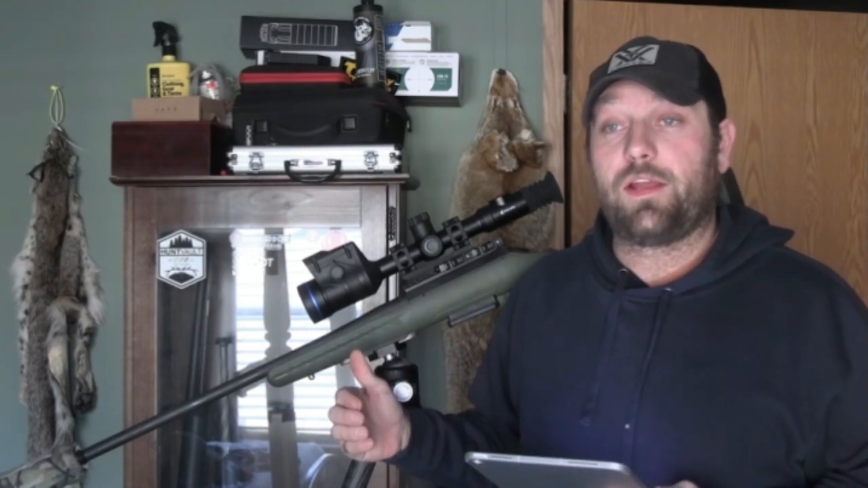It is a 50 hertz refresh rate on this optic. I noticed last night when I took my wife out that I shot one coyote and I had another coyote stop. Well, it was getting ready to refresh, and doing so, it felt like it took forever to get to refresh, and I about lost a coyote. So that was another big complaint I had.